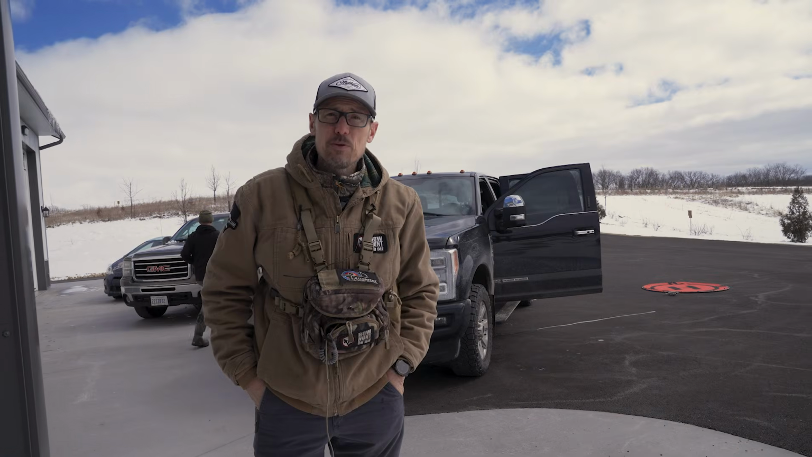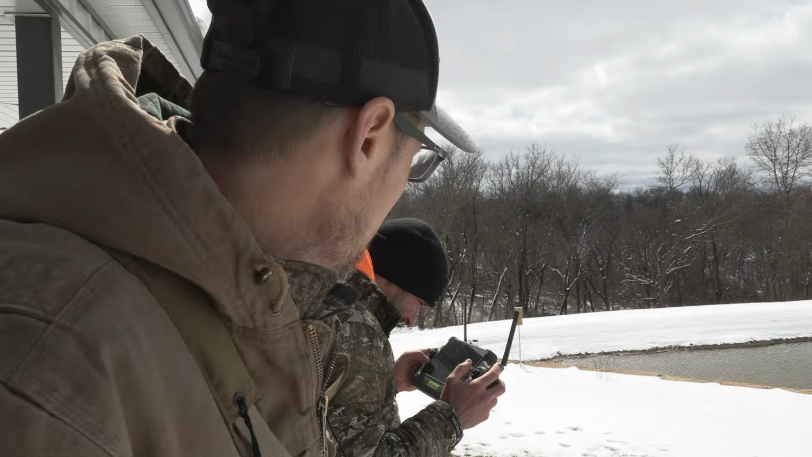They've already spotted a few deer. Let's go see what they're seeing. Back at it.